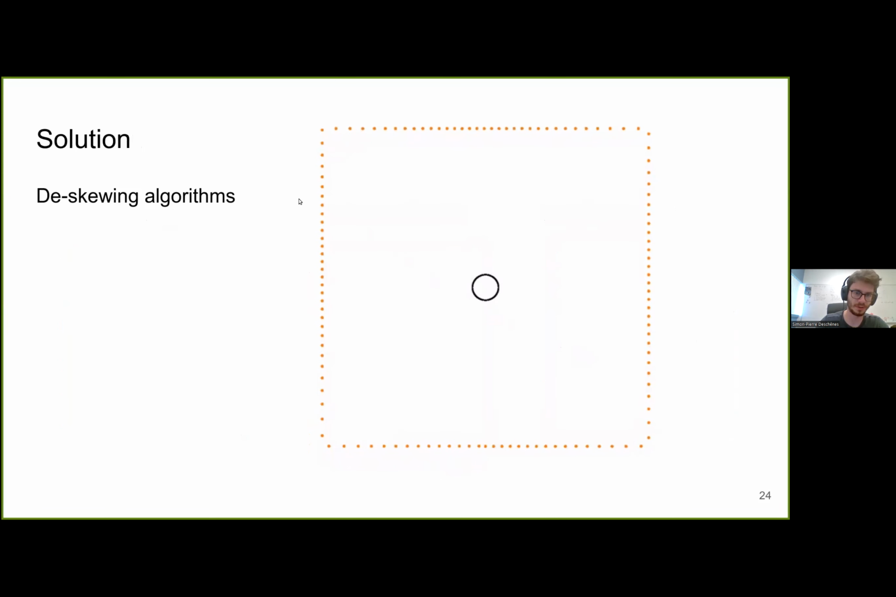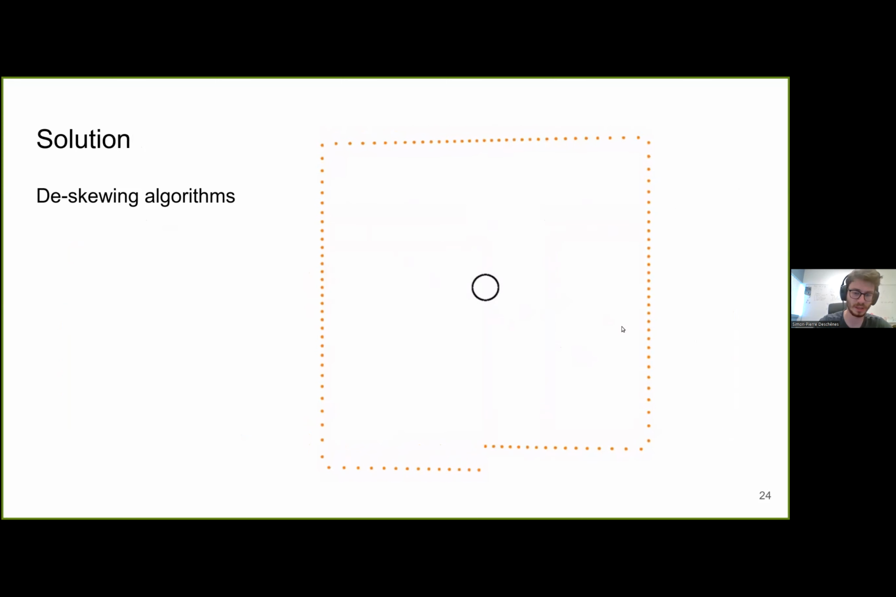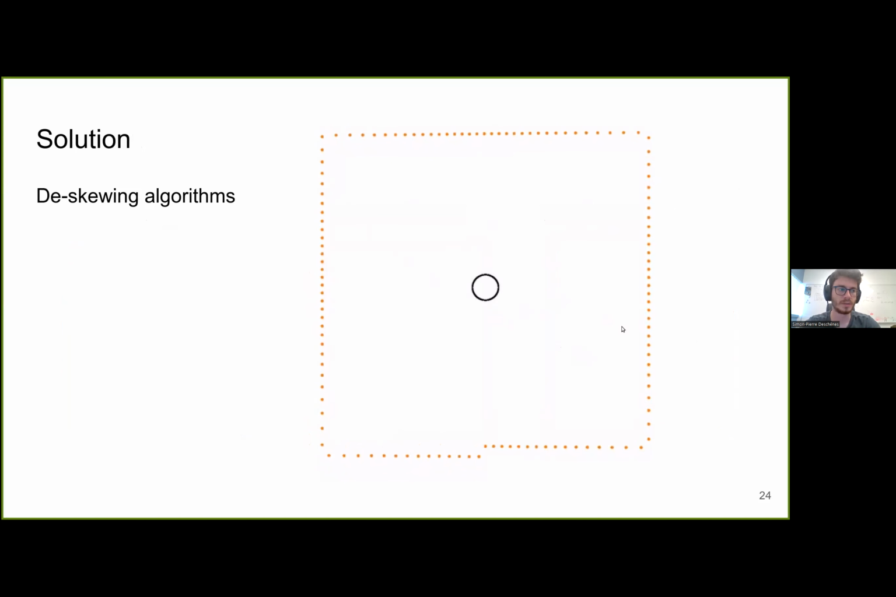So in the literature, the solution to scan skewing is to use de-skewing algorithms. So if we are able to estimate the motion of the LiDAR during the scan, we can compute a correction or a rigid transformation that can be applied to each point to put it where it should have been measured by the LiDAR.